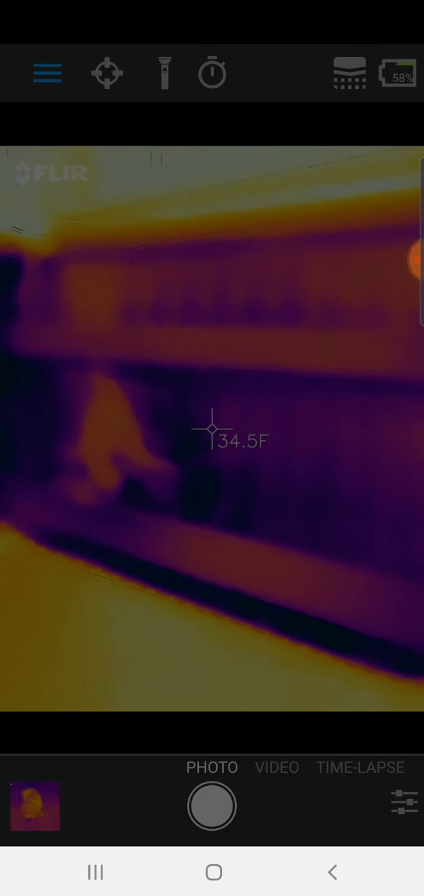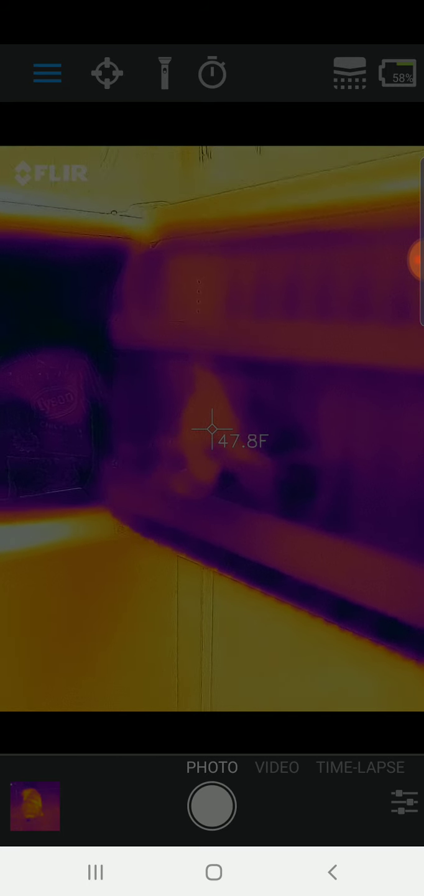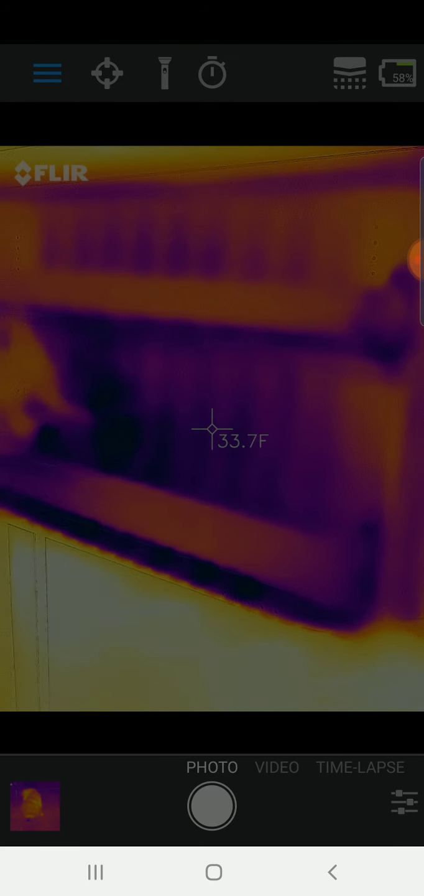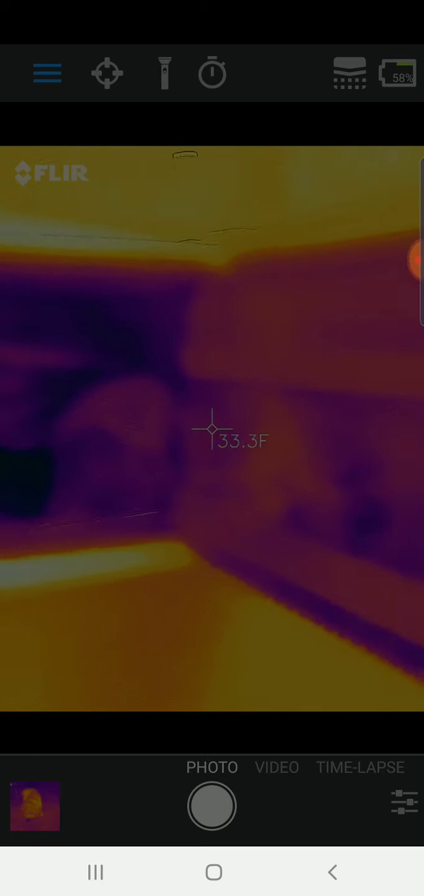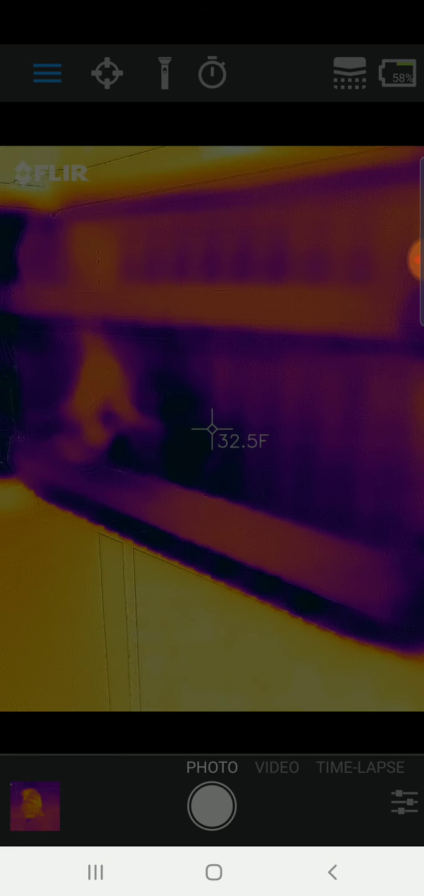Let's have a look at the door. As we would expect, these are at a higher temperature. This is already starting to warm up as this is open, but we're getting up above freezing in here versus the interior is still staying at that below freezing temperature. So if there's items you really need to keep cold, like ice cream and that kind of thing, you definitely wouldn't want to put them on the door of a freezer like this.